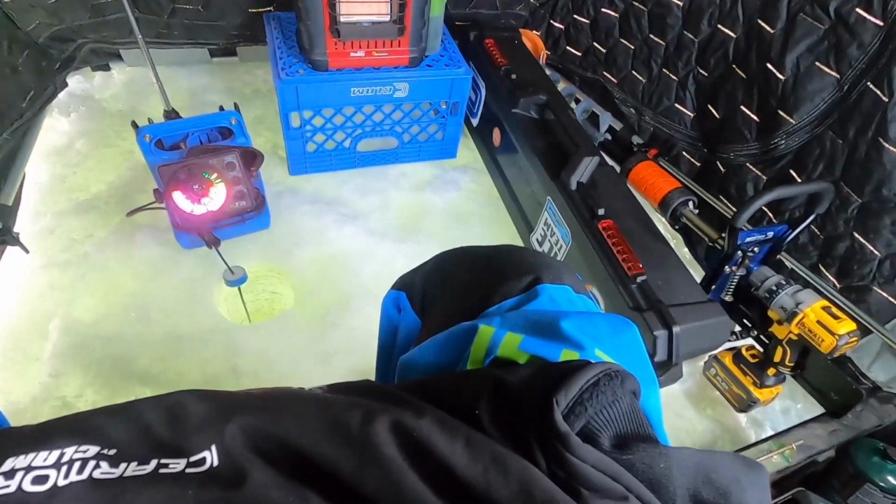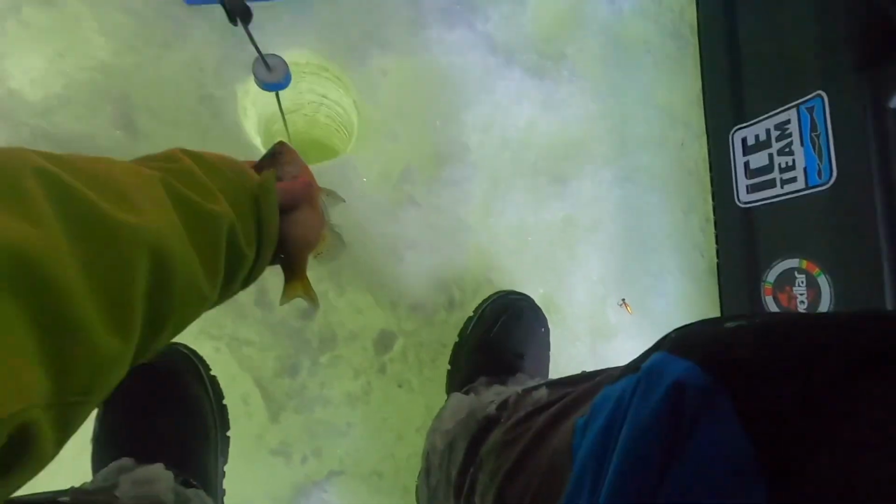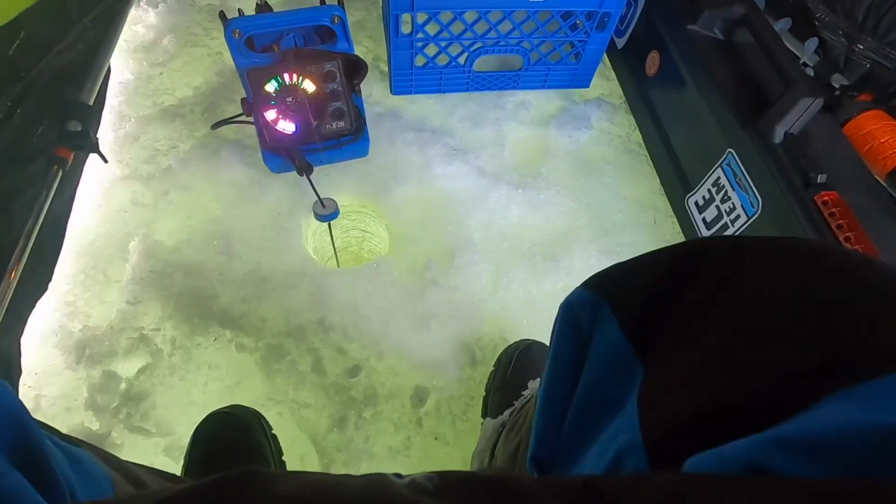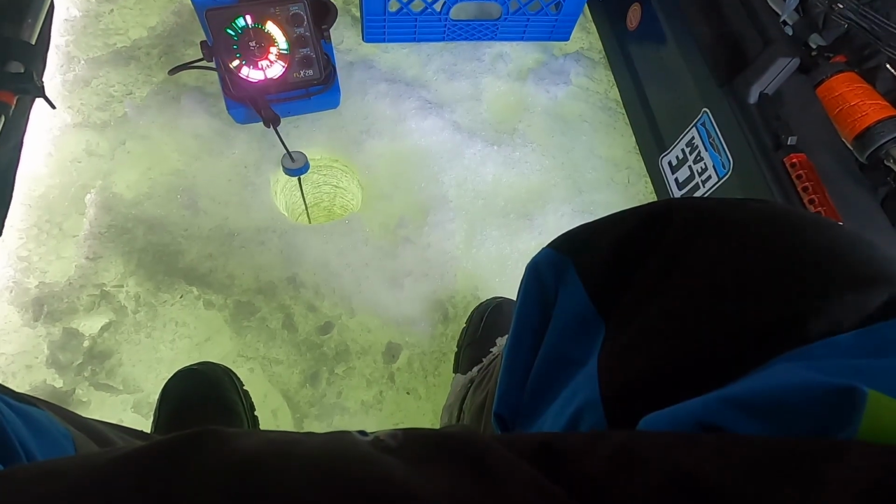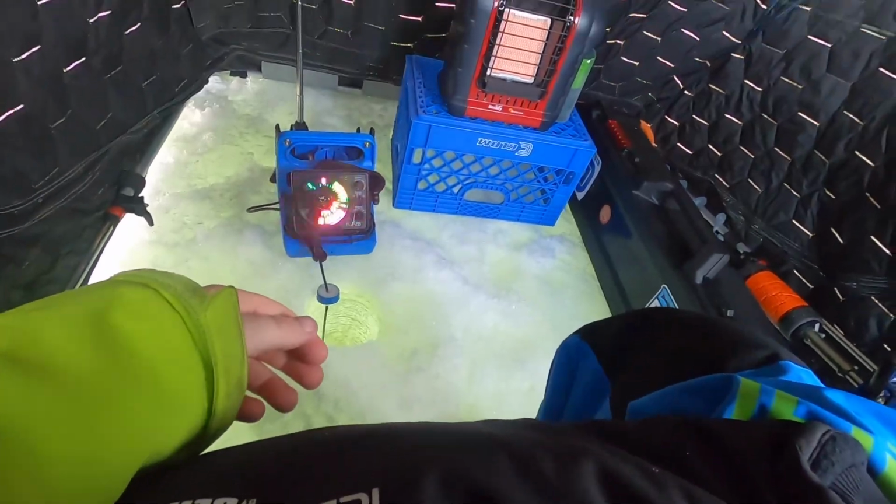Got him. Ain't very big though, guys. But we'll see. This cold weather, you know, I'm just hunkering in the shack and hopefully we can catch something. There we go. Not very big, but these aren't the ones I'm after. But, you know, a fish is a fish right now in this cold weather. I couldn't fish outside any longer. It was getting too cold. So we'll see. Hopefully we can get into some crappies or something.